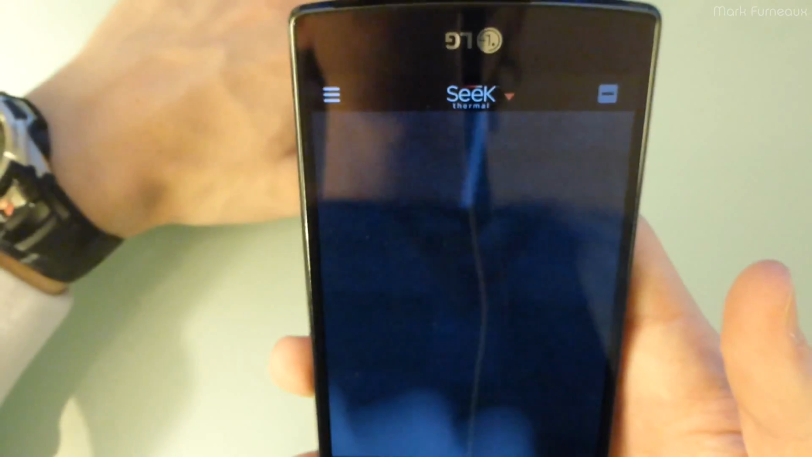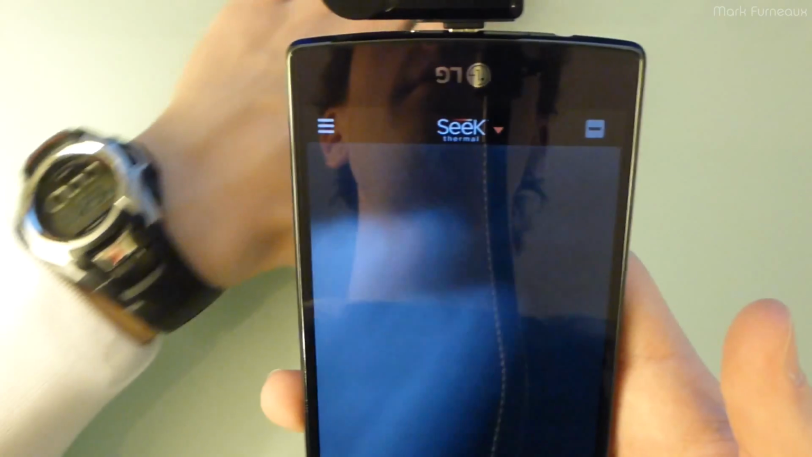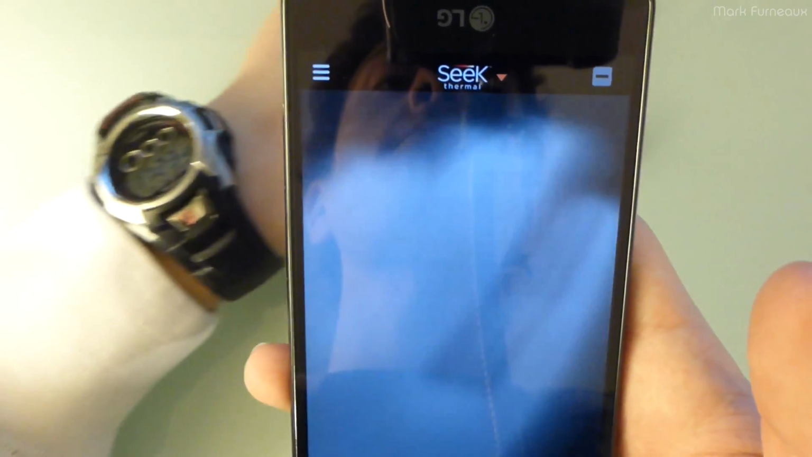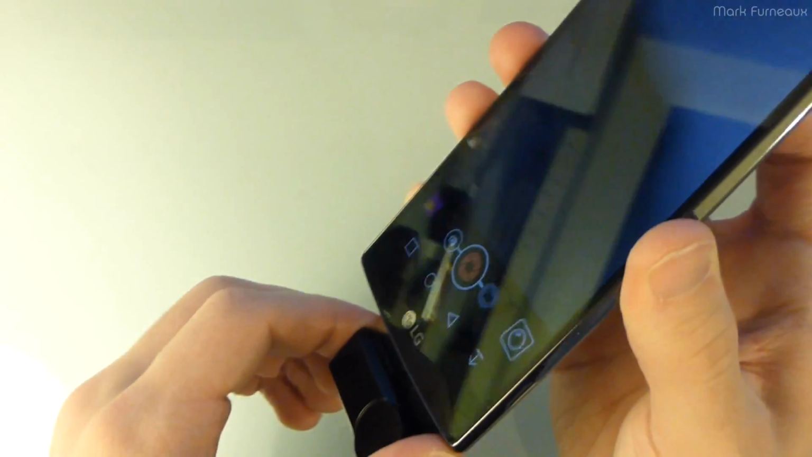So you can see now it's quite a bit more responsive with this phone than with the other phone. So clearly the amount of processing power the phone has does affect the performance of the camera. Now that being said,